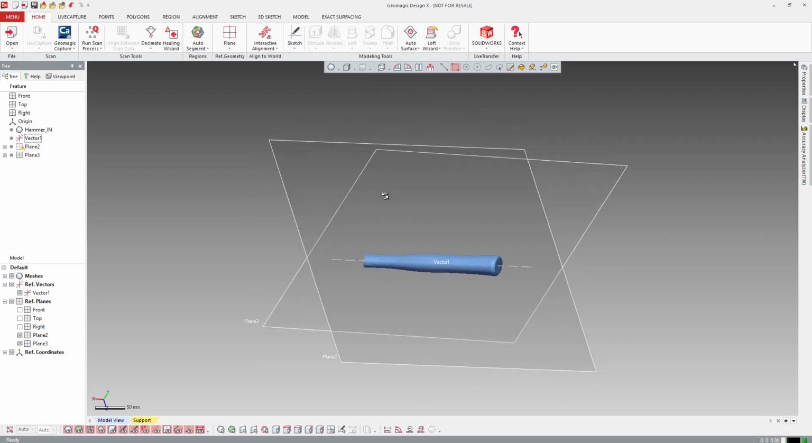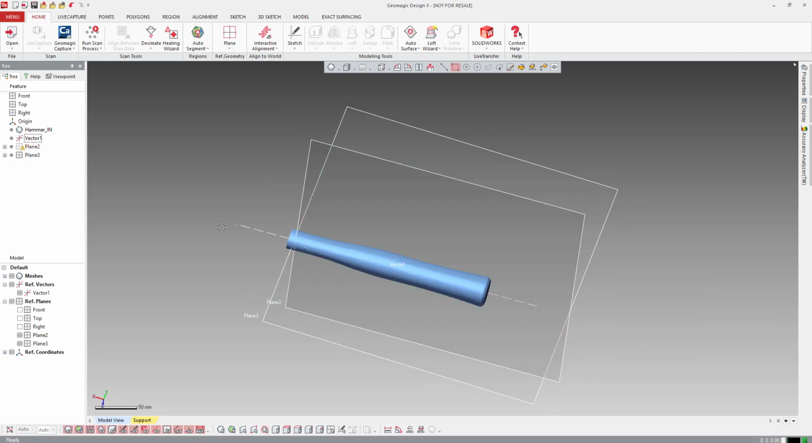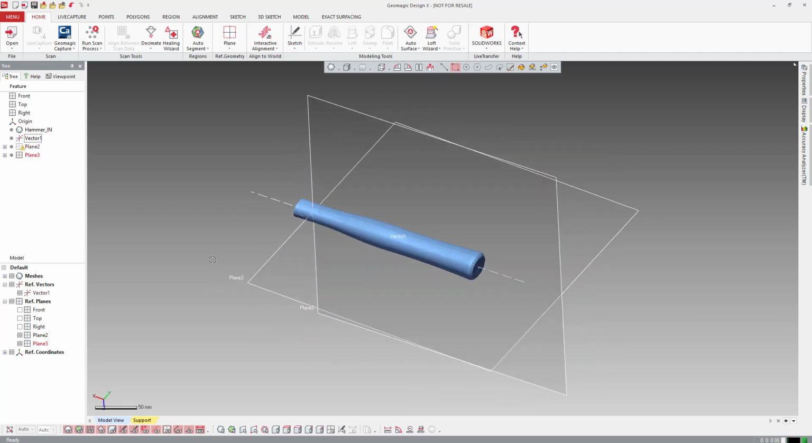So the other thing I want to do is put something on the face here, just to put our base coordinate system at along this vector. I could probably put it on the top of the hammer or something too, but it doesn't really matter for what we're doing.